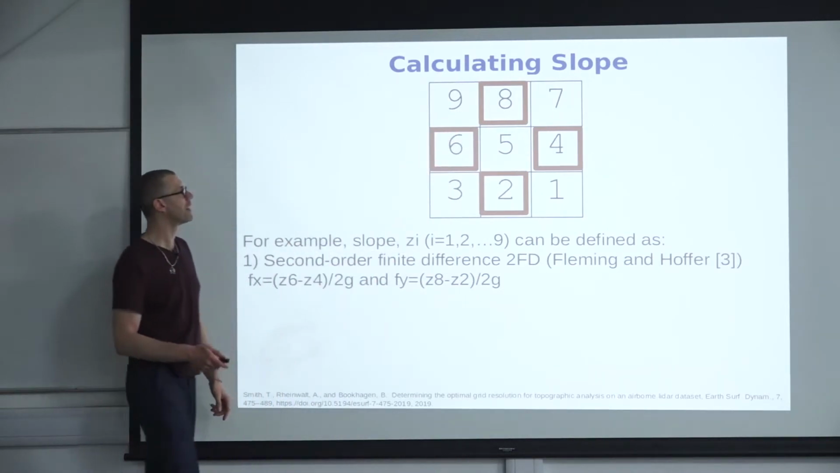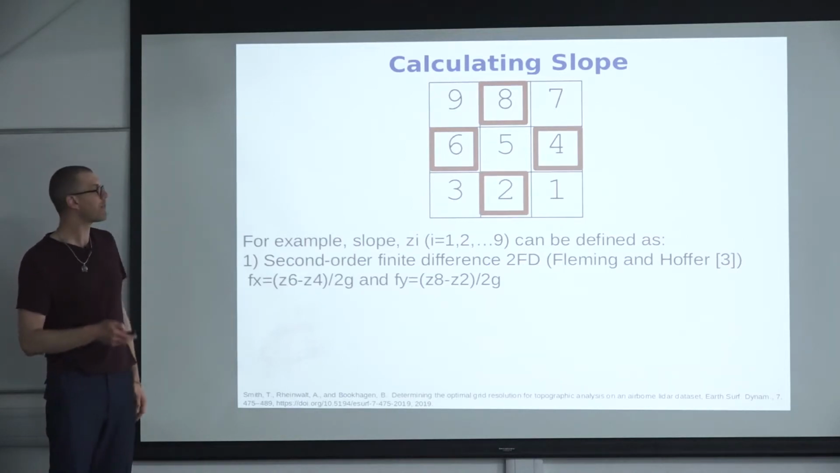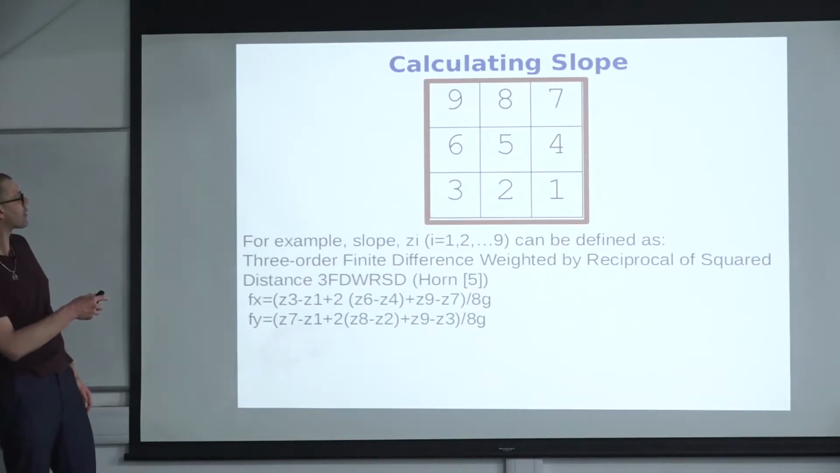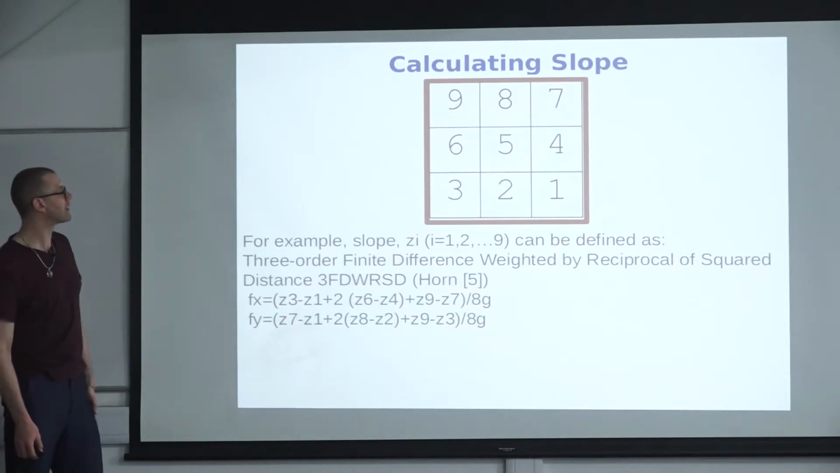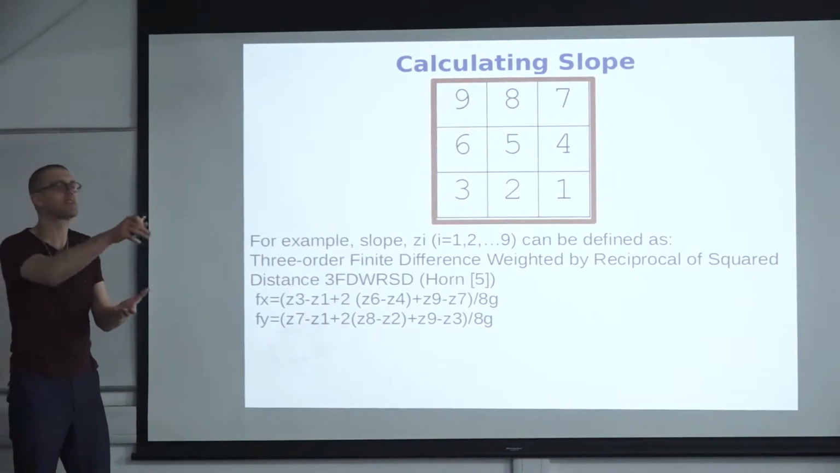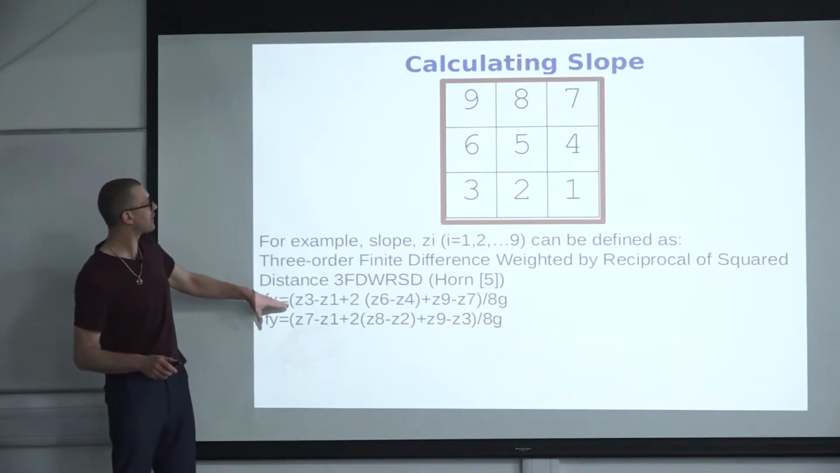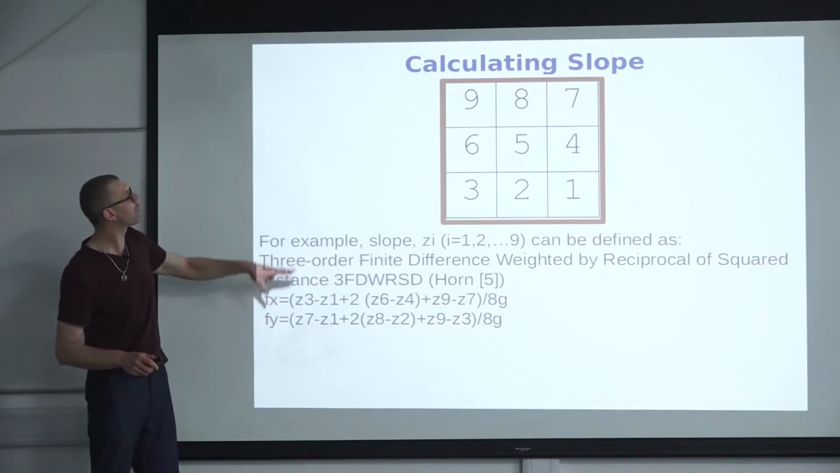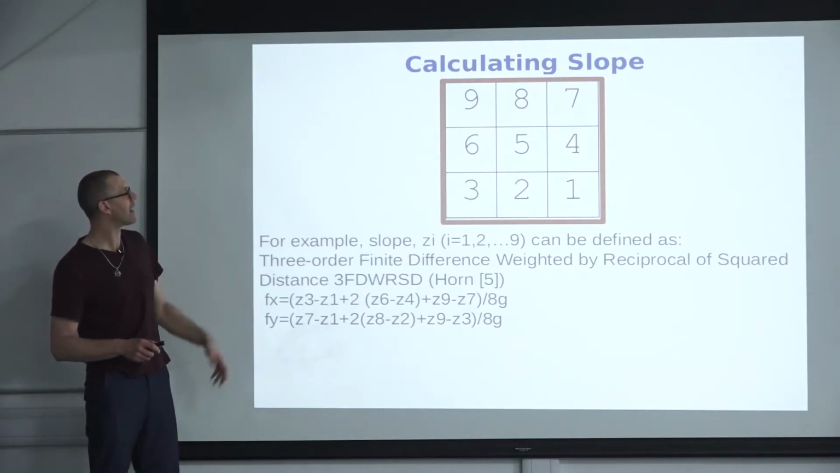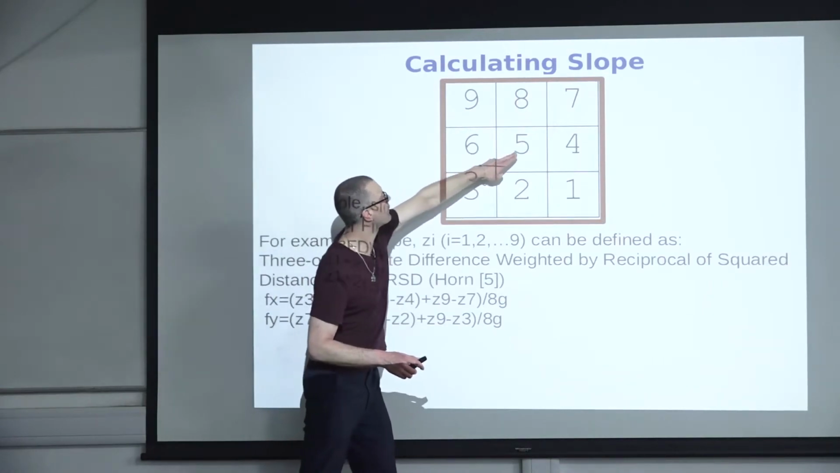This is one approach, but of course there are more sophisticated approaches that take into account finite differences, for example. And those finite differences can be weighted by distance as well. I'm not reading the equation. I just wanted to let you know that there are approaches that would take into account the full neighborhood, and this is weighted by the distance to the center cell.